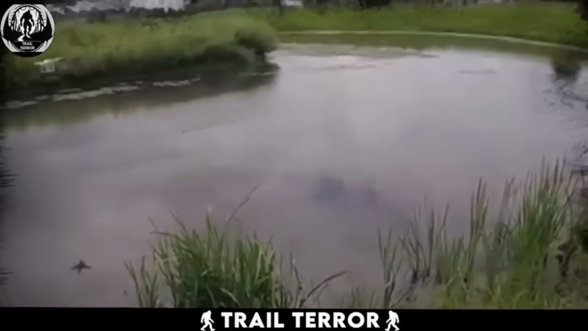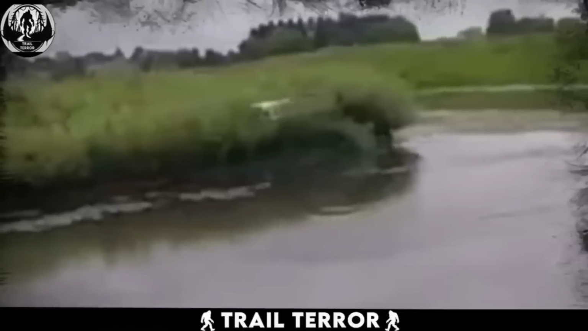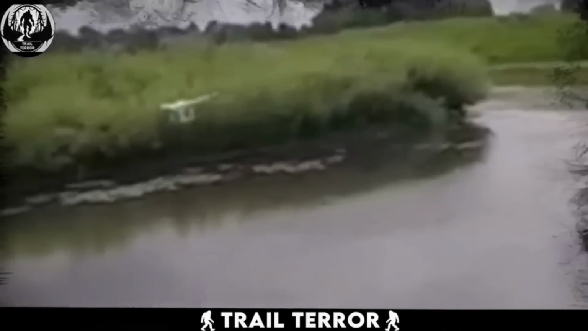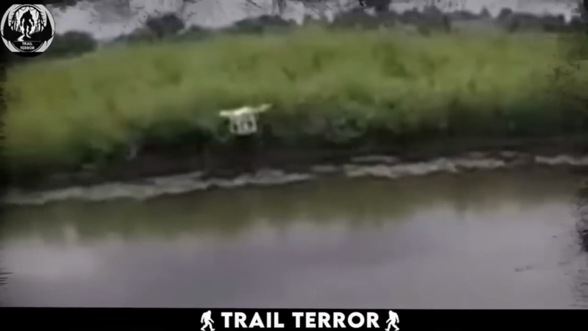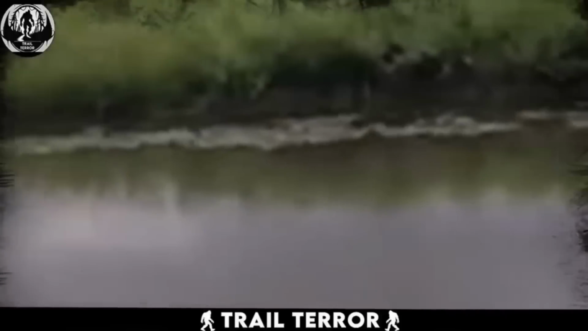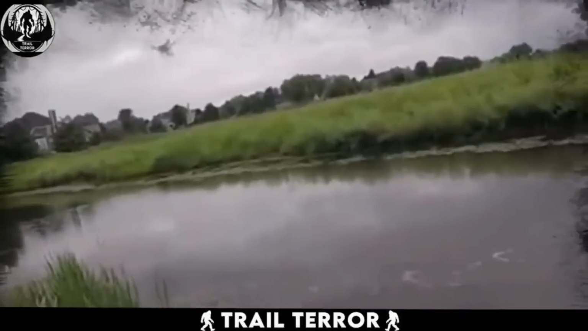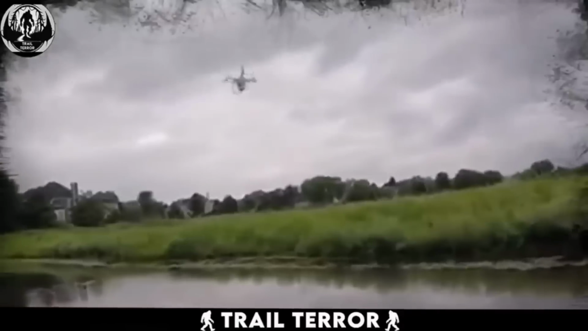Well, this footage was captured by a duo of friends, one of whom was determined to prove a point by catching fish using his drone. So, he rigs up a fishing line and hook below the drone and sets off flying it over a serene lake. As luck would have it, a fish takes the bait, and the friends erupt in laughter and celebration, thinking they've won the bet. But then, disaster strikes.